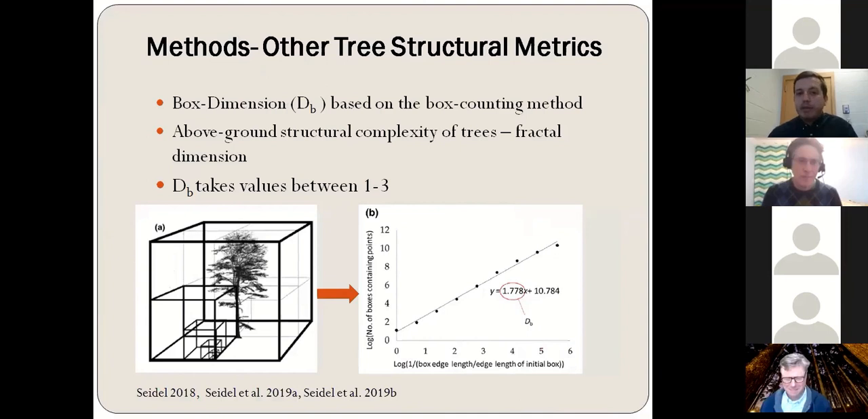The next metric that we computed was the box dimension metric, which is computed directly from a point cloud of a tree and is based on the box counting method. This metric describes the above ground structural complexity of trees based on the distribution of above ground plant material, and it quantifies the fractal dimension of a tree.